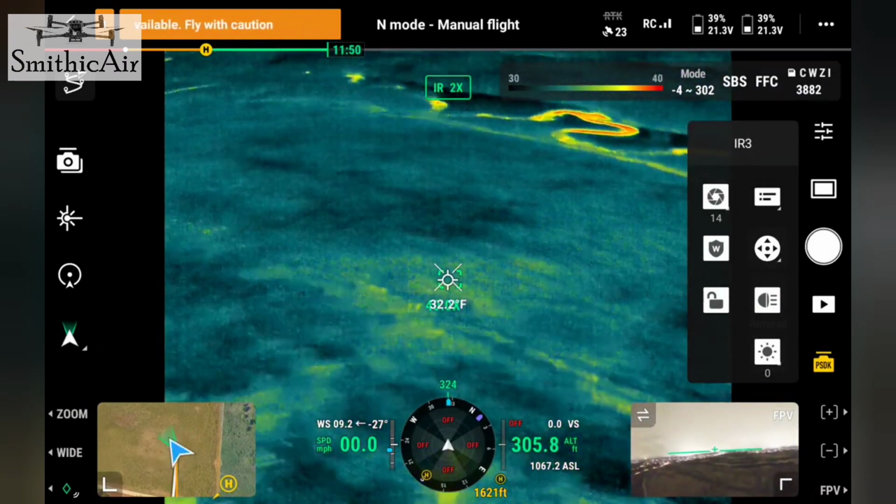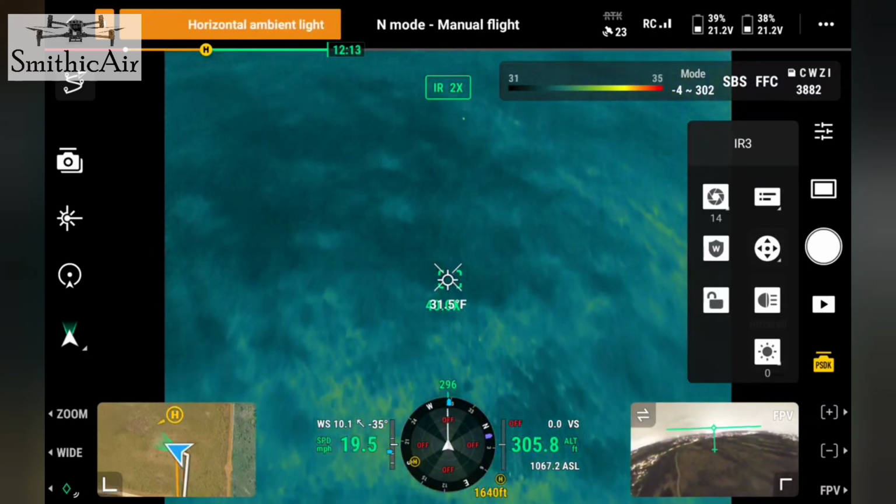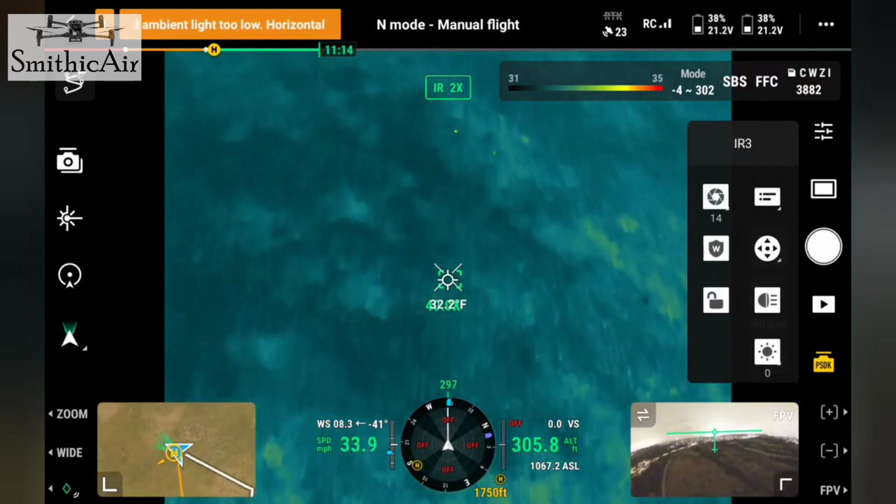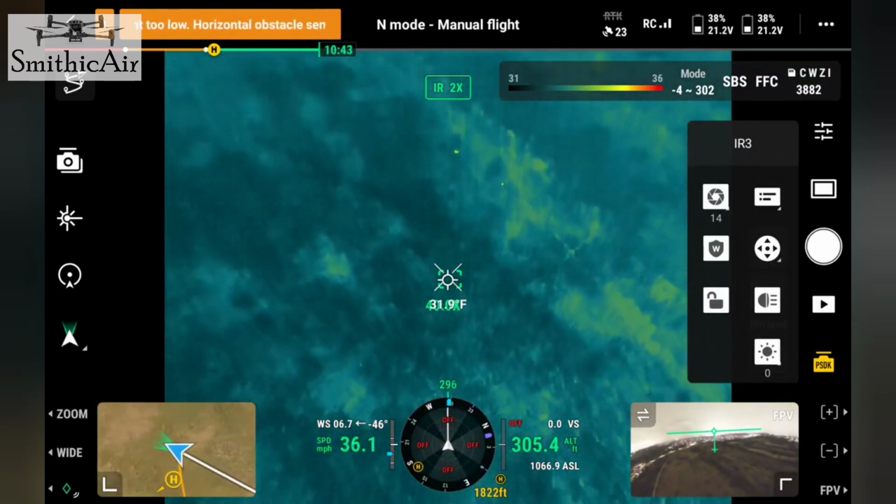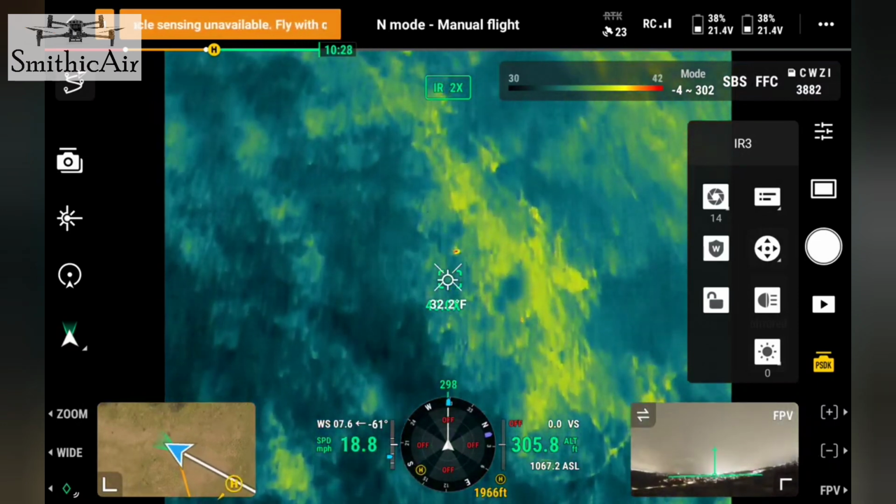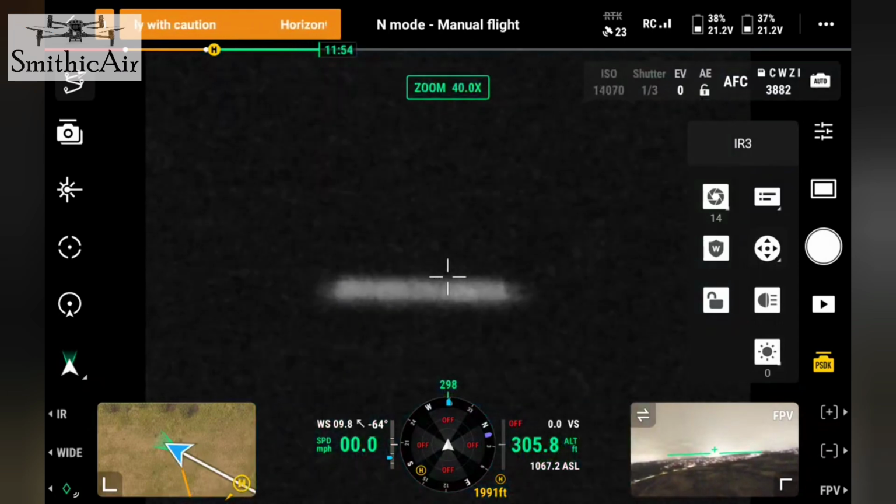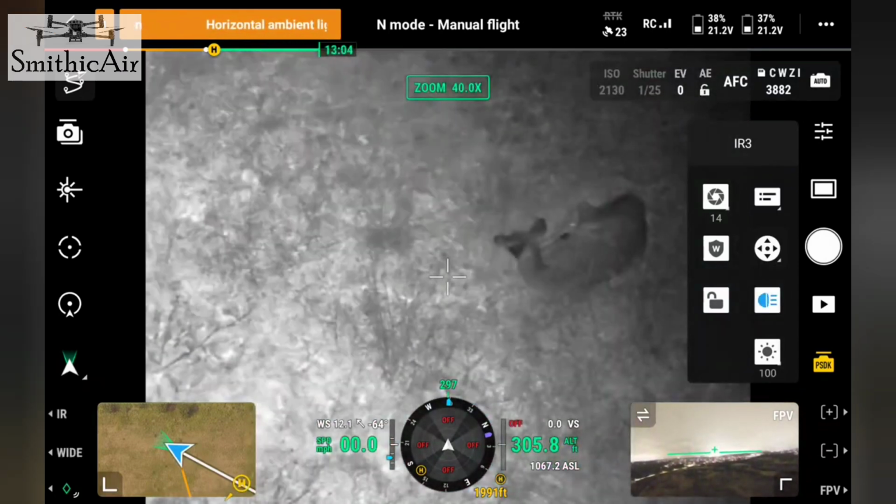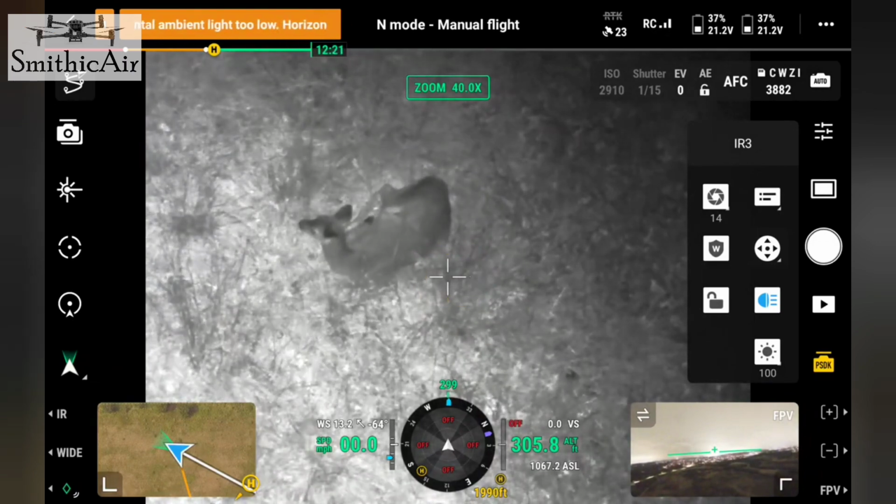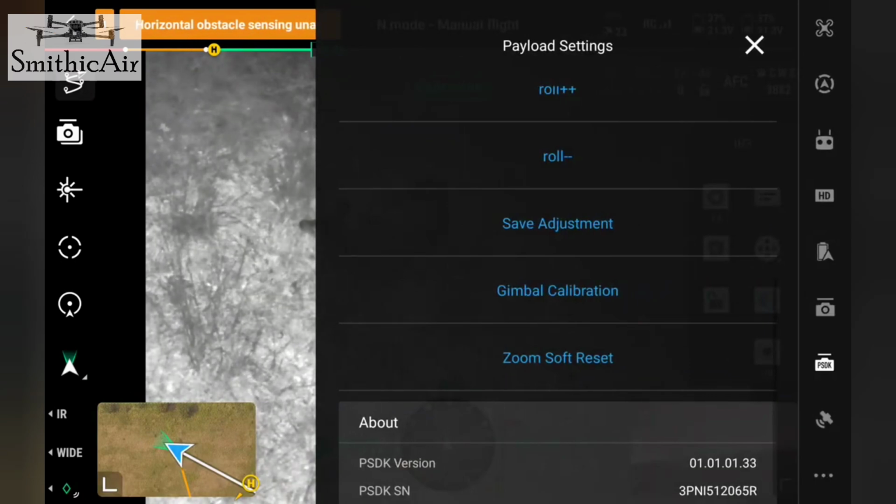Let me see if there's any other quick examples here. Oh, there's something over here. I'm going to get a little closer this time. I am 305 feet up in the air, though. So zoom, pop the spotlight on. You can see it's still a little bit off. So let me try to adjust that.